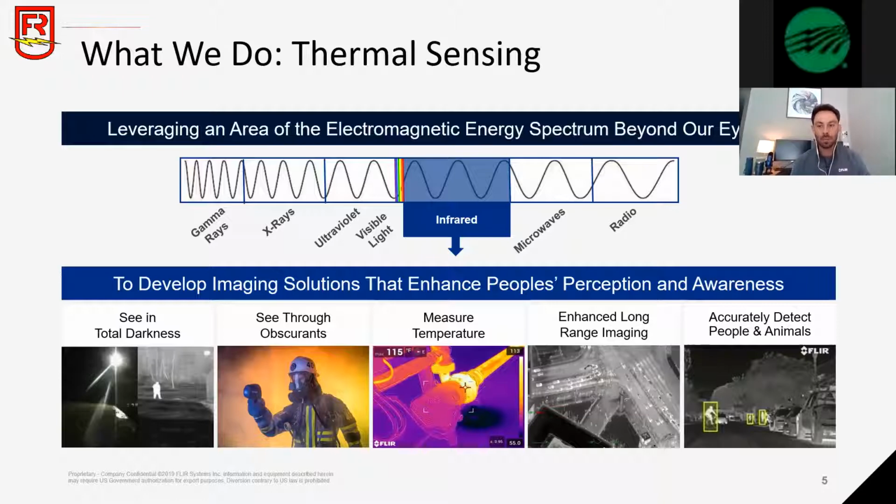So we'll spend the first 5 to 10 minutes here deep diving some real important thermography concepts for everybody to understand, because that will help the transition into how this technology can actually be applied. What our cameras are able to do through non-contact techniques is sense the infrared band of the electromagnetic spectrum. To the left of the infrared band is the visible light spectrum, reds, greens, and blues, which is what our eyes see. So our cameras allow us to see in total darkness.